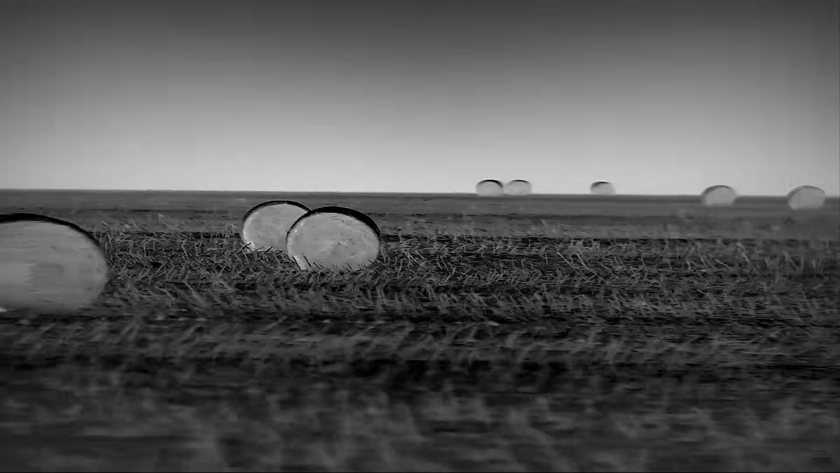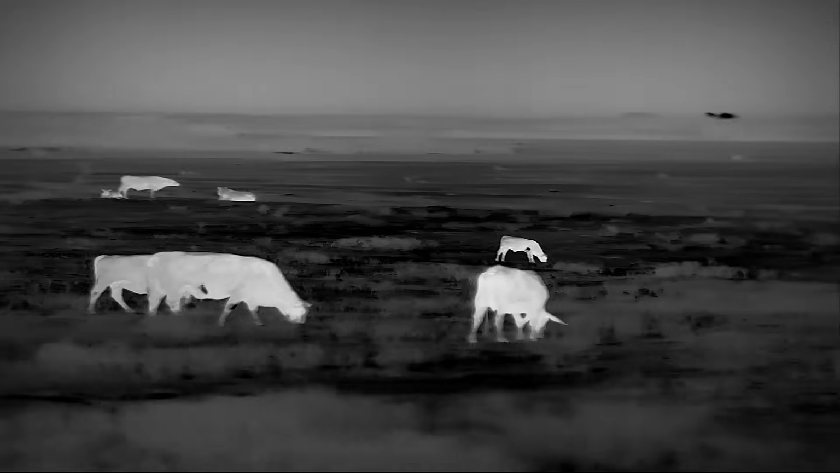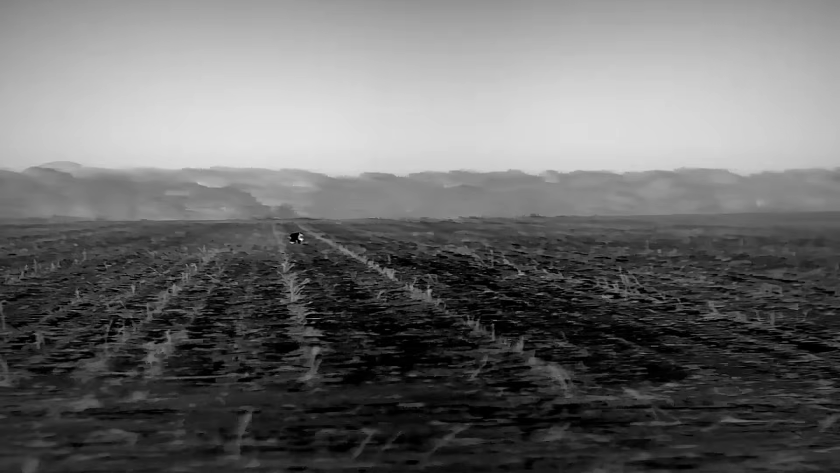There have been a lot of advancements in the thermal world over the past decade, but this is something special. We can now see the unseen like never before, giving us an entire new perspective of a world hidden by darkness. Thermal as we've known it for the past decade and its technological advancements of this sport will soon be revealed as merely the tip of the iceberg of potential that lies ahead.